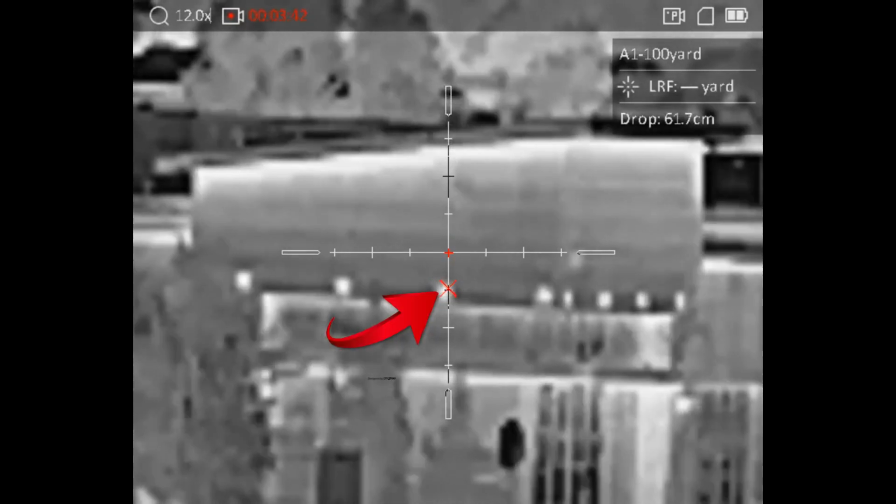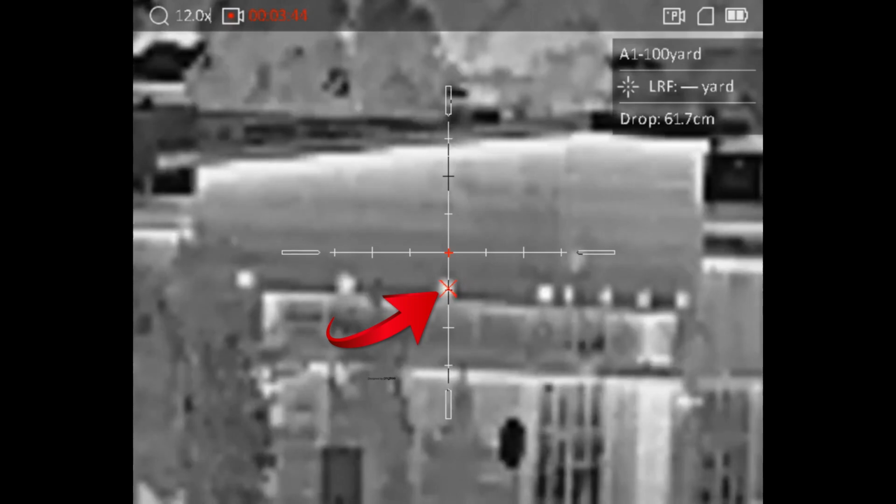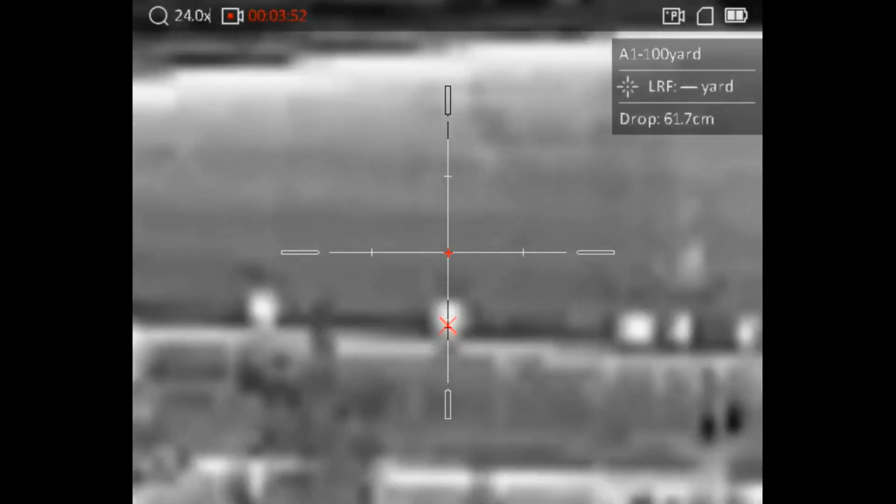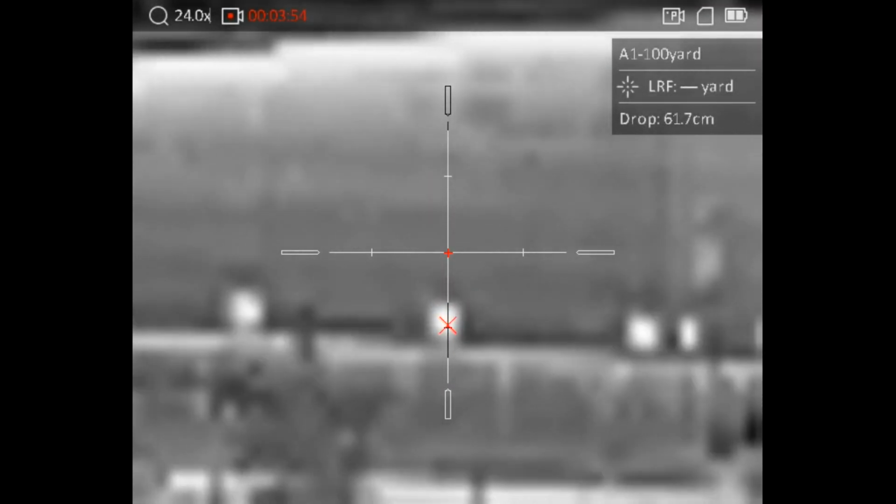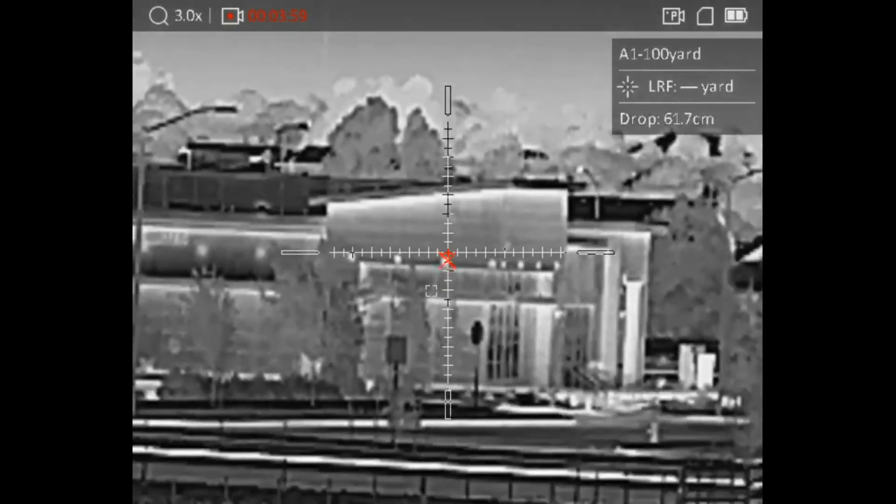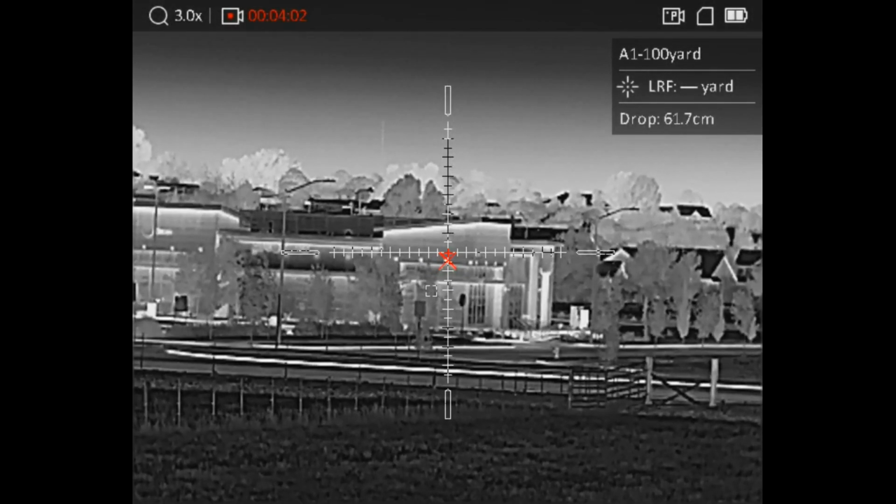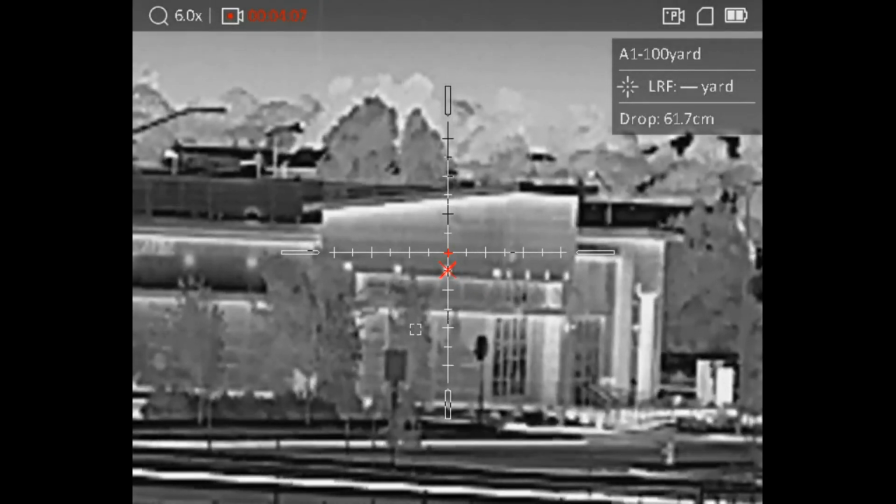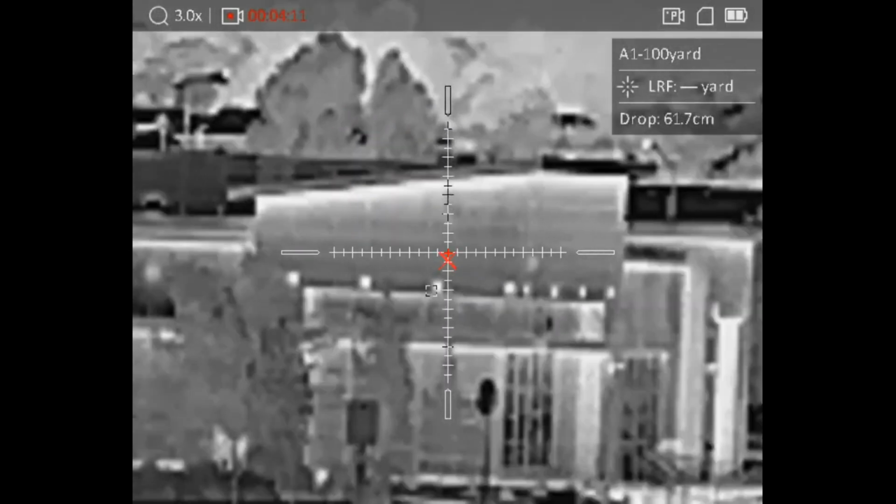And so here's 6x, 12x, and let's say that was a coyote sitting right there, and that red X right there at 376 yards, you could know exactly where to hold, no problem at all. Okay, there's 24x, so same thing, you could hold there, a small point of aim, or if you're shooting at base mag, you can also hold that as well. Me, I like to zoom in. I'd probably zoom in at least to there. But anyways, I think fantastic scope here.